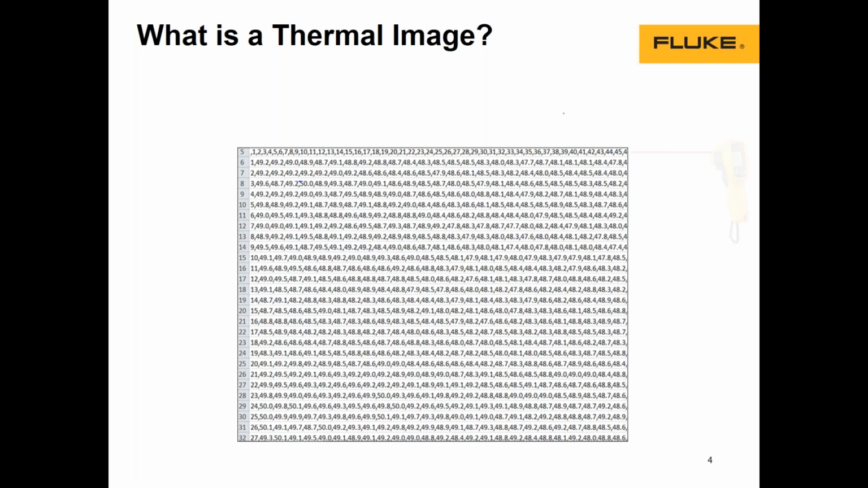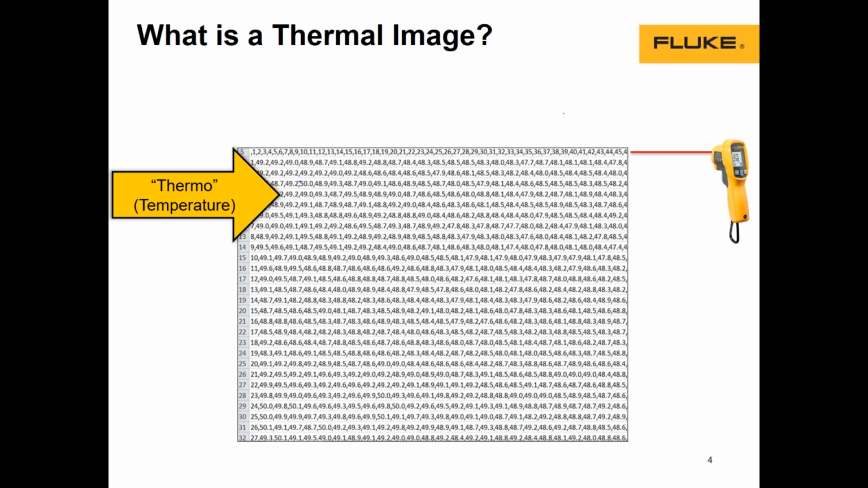And also, let's try to understand what a thermal image is, right? I always try to explain this with the example of a pyrometer or an IR gun, right? If we use an IR gun and map the temperature of an entire object over an area, we're going to have a grid of values that will look like this, like the array that I'm showing on the slide right now. And this is what I call the thermal portion of the word thermography. Temperature values contained in an array.